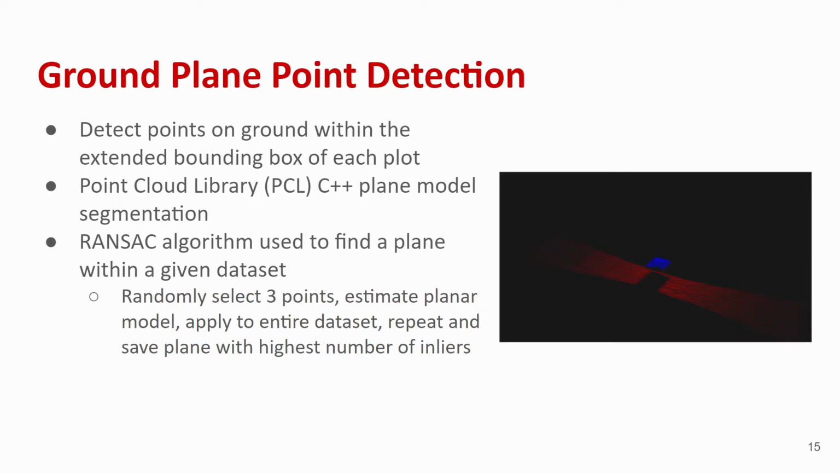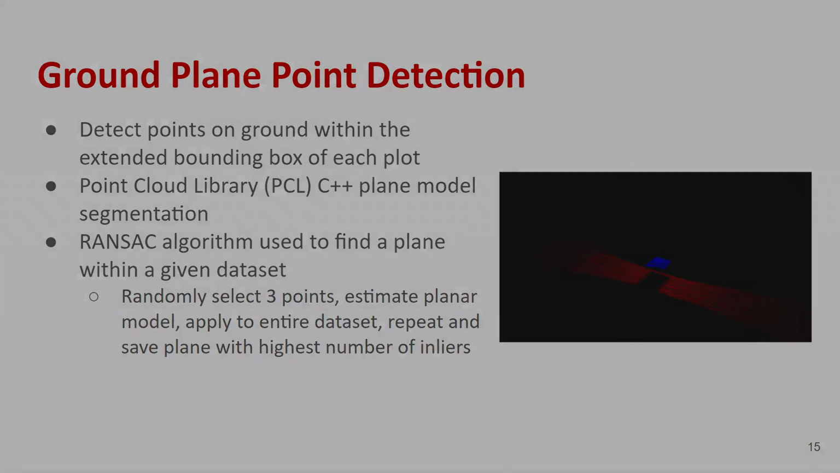It is based on a random sample consensus algorithm that works by randomly selecting 3 points, using them to estimate a planar model, applying this model to the entire dataset, and repeating this process until a best fit plane with the highest number of inlier points is found. The picture on the right shows the output of this algorithm, where all the red points are inlier points of the best fit plane, and the blue points are the outliers.